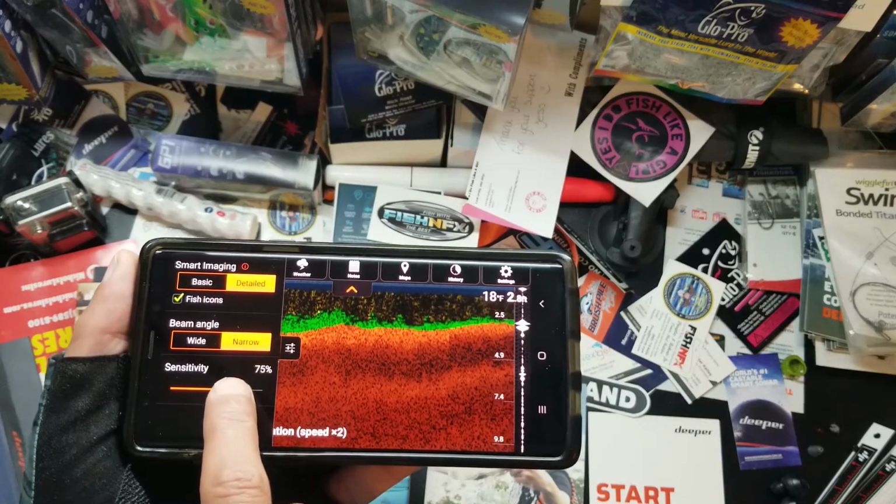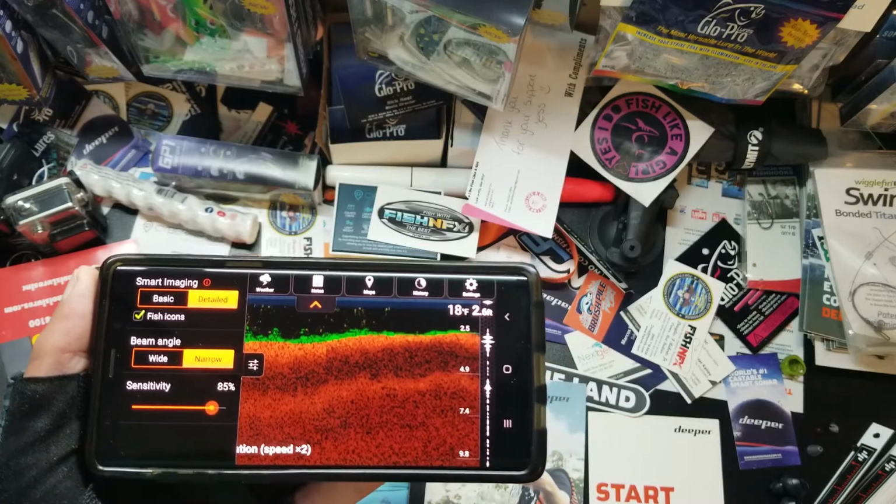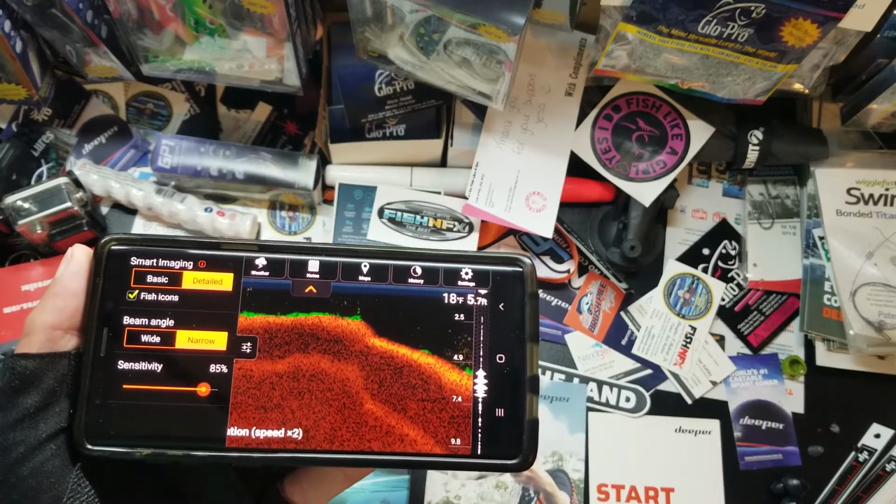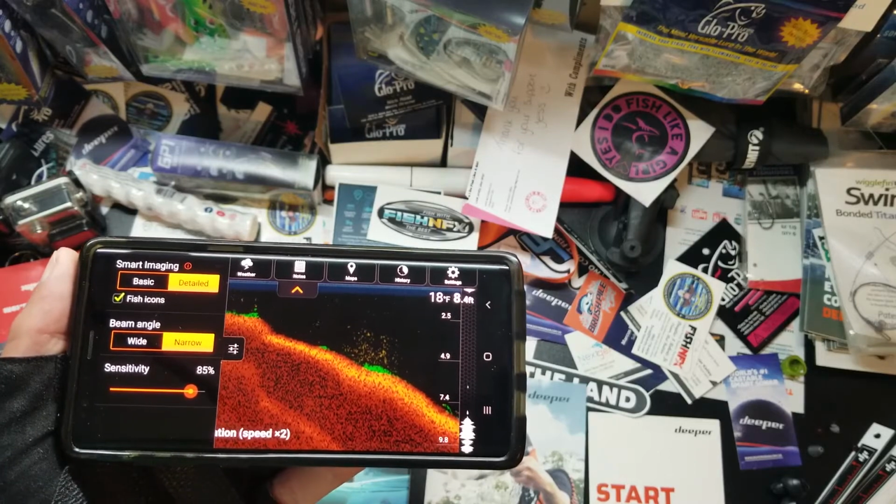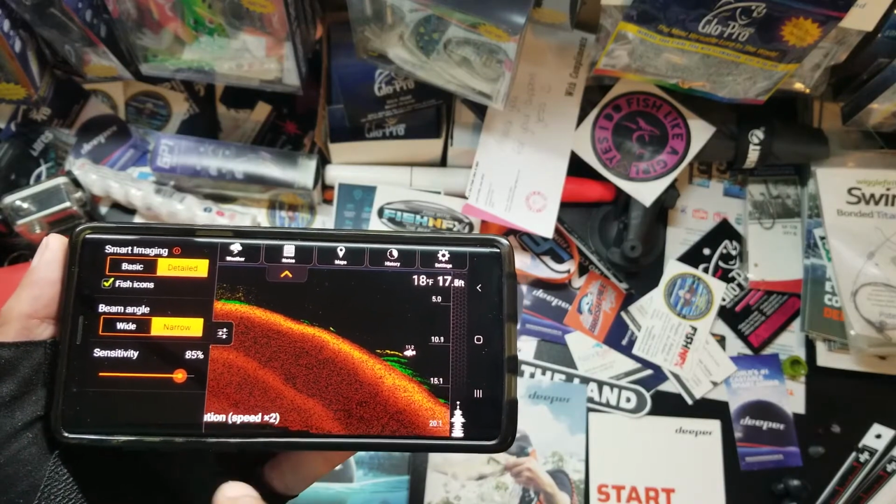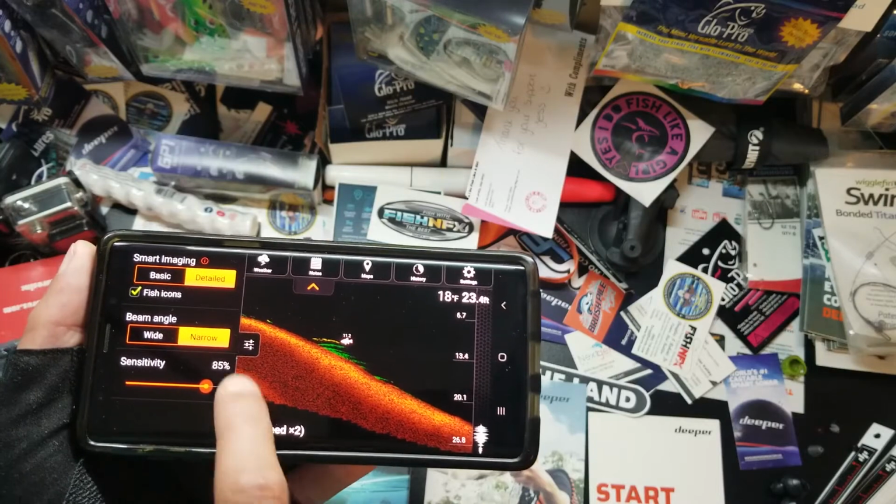I think most people keep it right around 75. If you have it up too high, sometimes if you have a lot of plants or leaves or something in the water, it'll pick it up. But if you know you're fishing, like when I fish my catfish tournament, I know the bottom is relatively soft or relatively rocky, and there's not a lot of stuff floating around the water. I'll turn the sensitivity all the way up, so that way anything that swims by I'll be able to see.